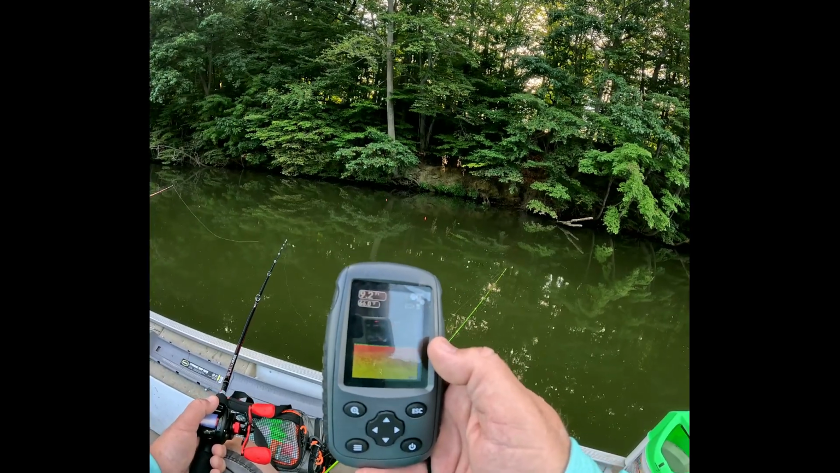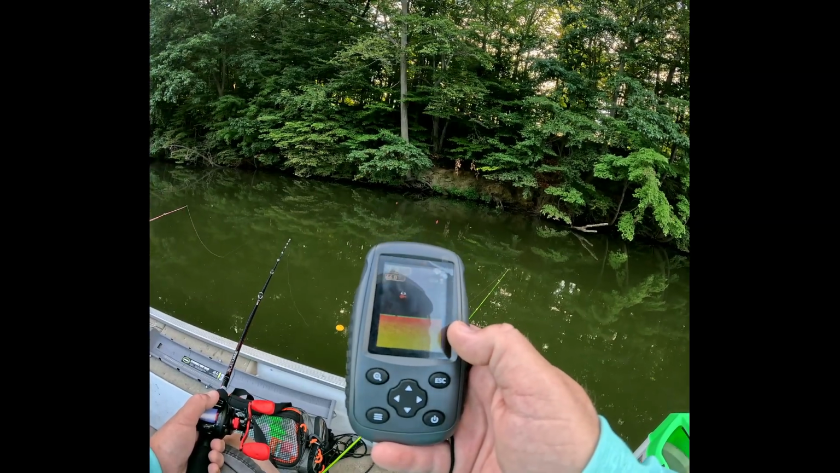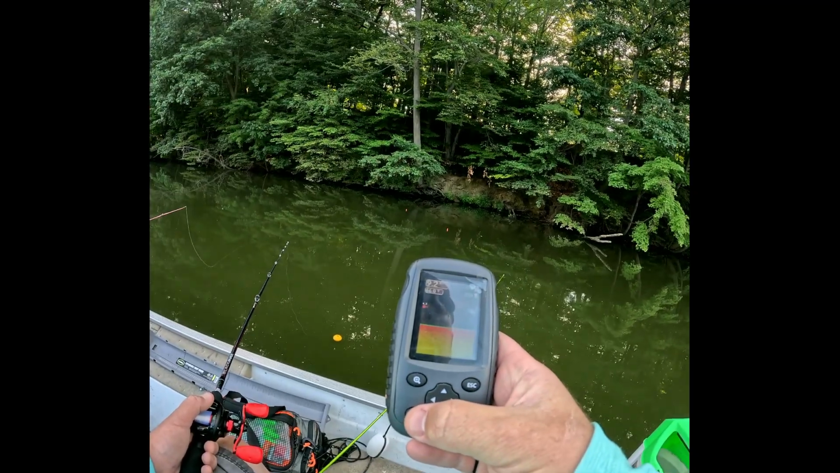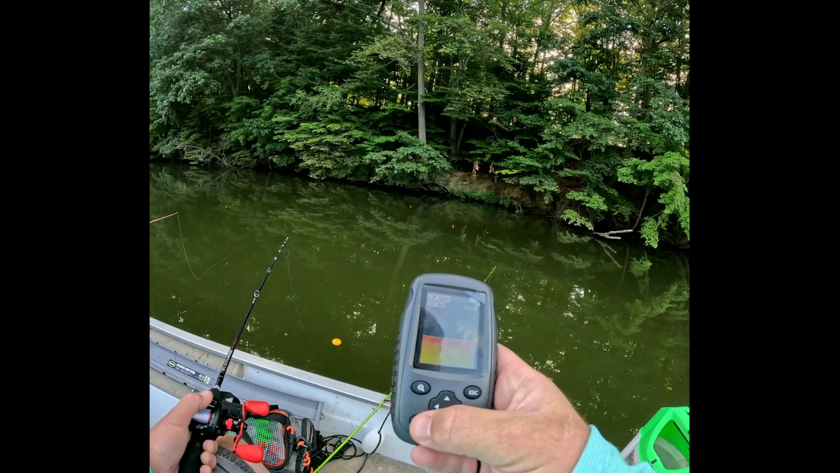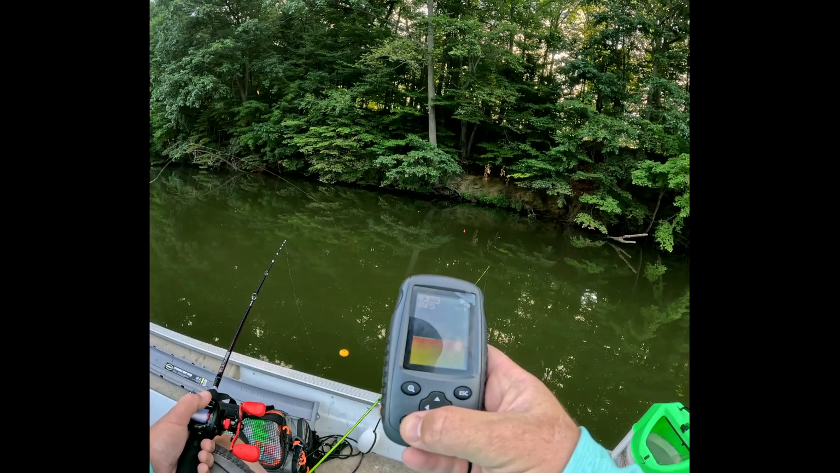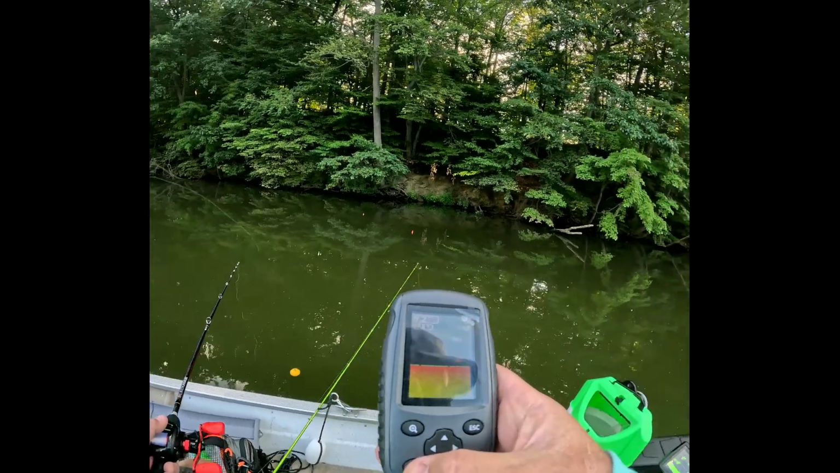So far it's dead nuts, and it's showing fish on here. 66 degree water temperature, I don't know if that's right. 67, it's climbing. Okay, because I'm at 77.9. I'm showing another fish at 8 feet.